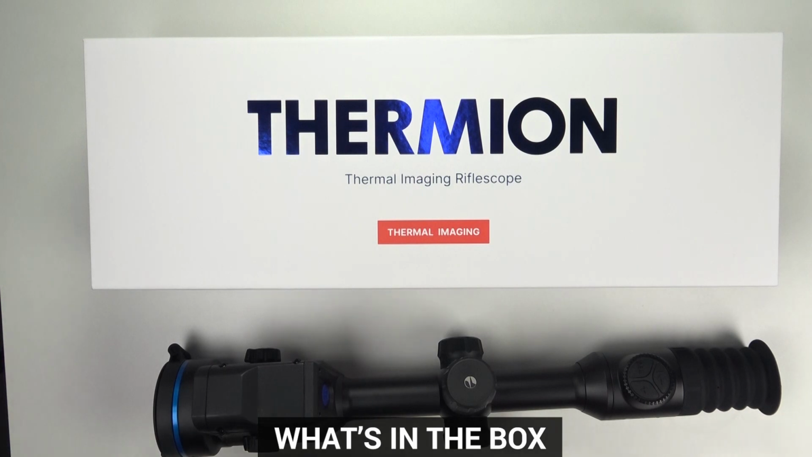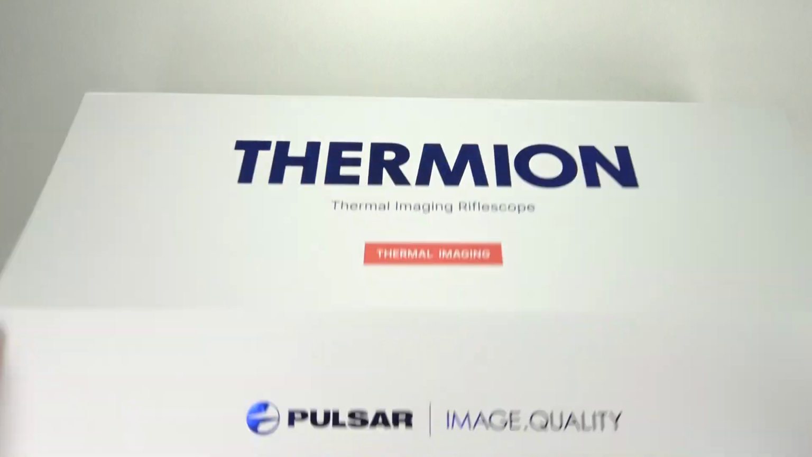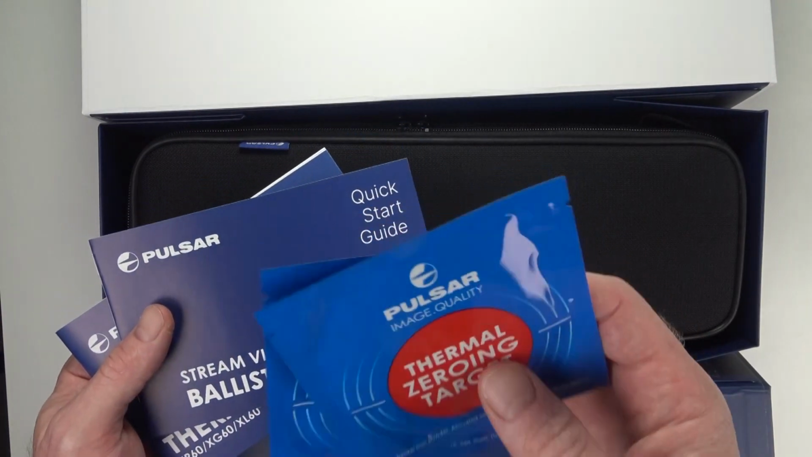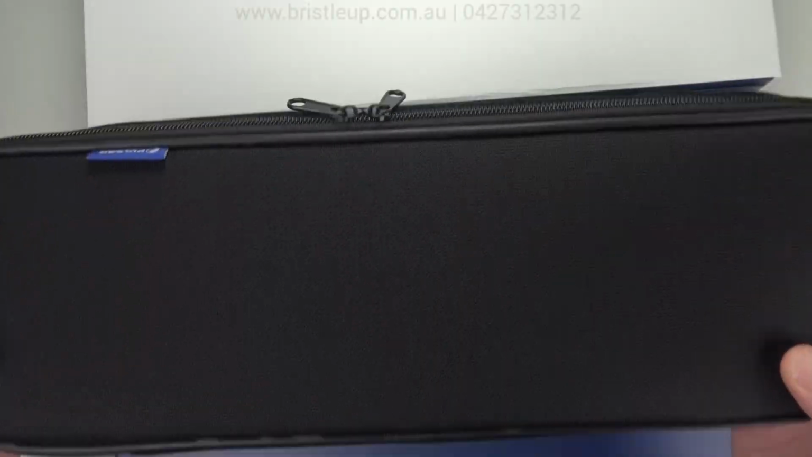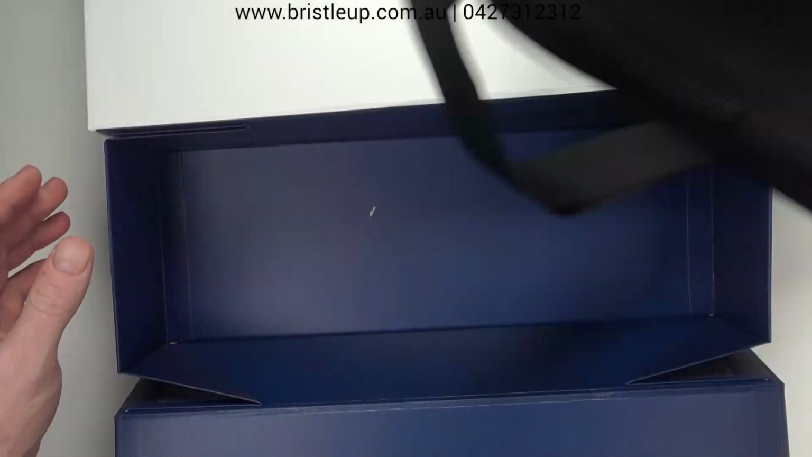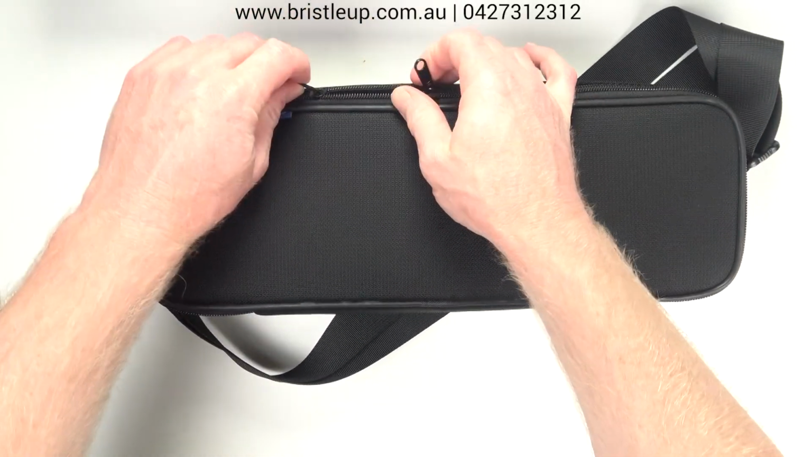Alright, let's kick off by taking a quick look in the box. So obviously got the thermal out. Opening up the box. Straight up we have some thermal targets as well as our manuals. Then we have our zip up bag here. Alright, this is the soft case that comes with the Thermion.